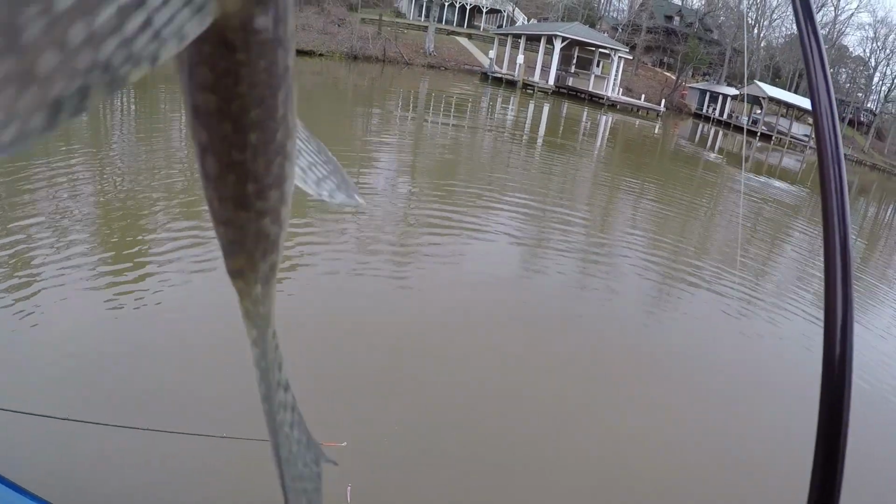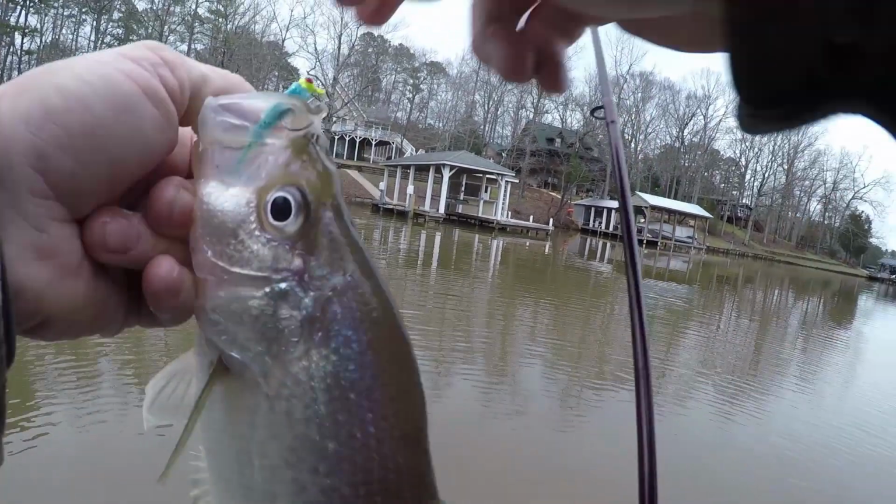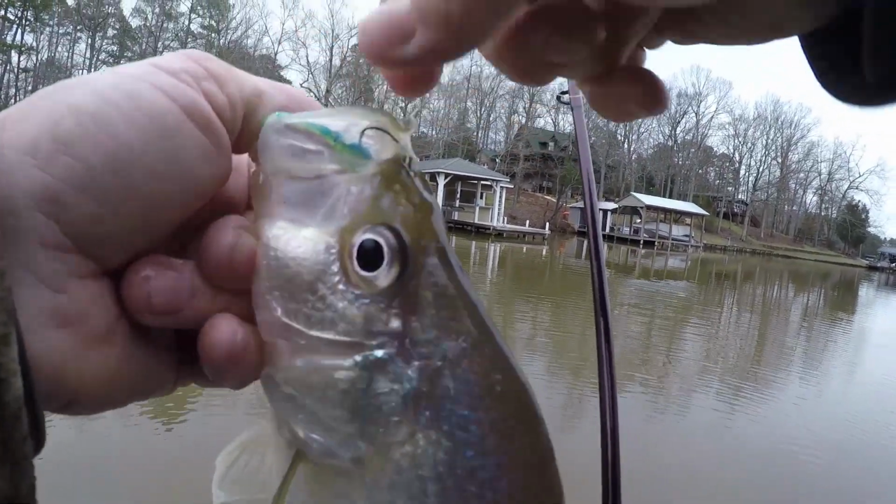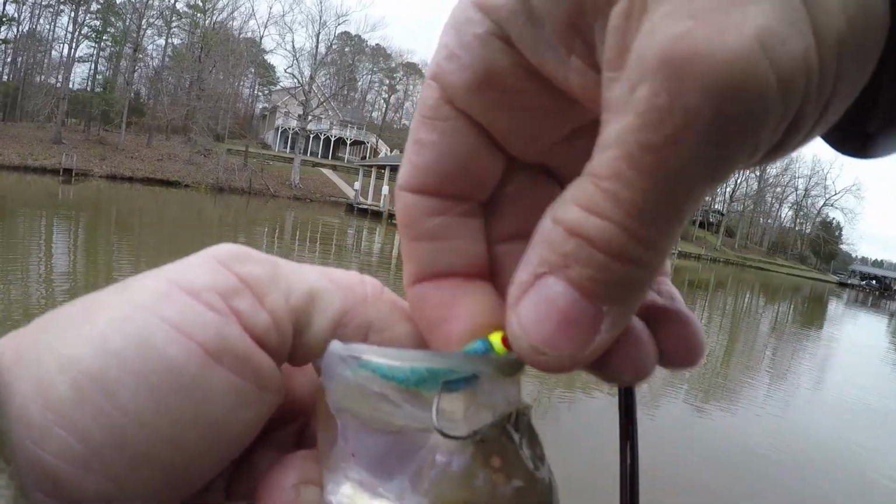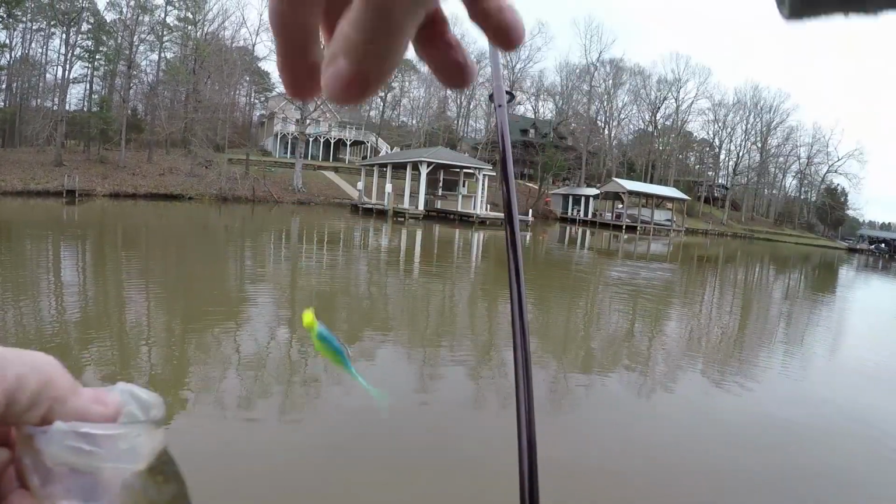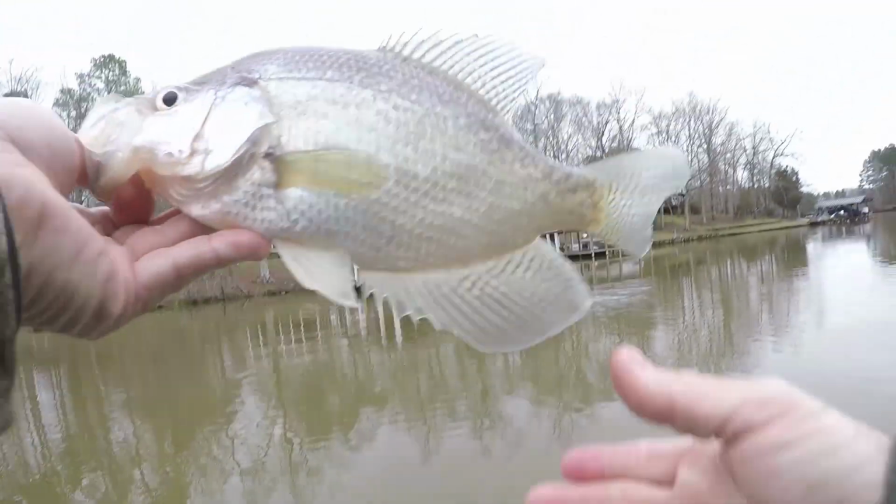Guys, I'm not catching many. Yeah, I'm telling you, I'm not catching many at all. This is the third one. I've been out here about 1 hour and 45 minutes. I'm seeing a lot of fish, a lot of small ones. But what I'm doing, if I see a big one on the Livescope, I'll go after him.